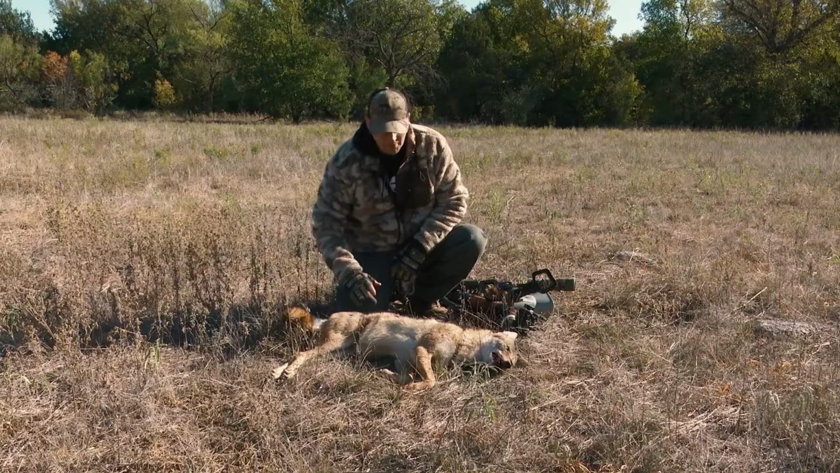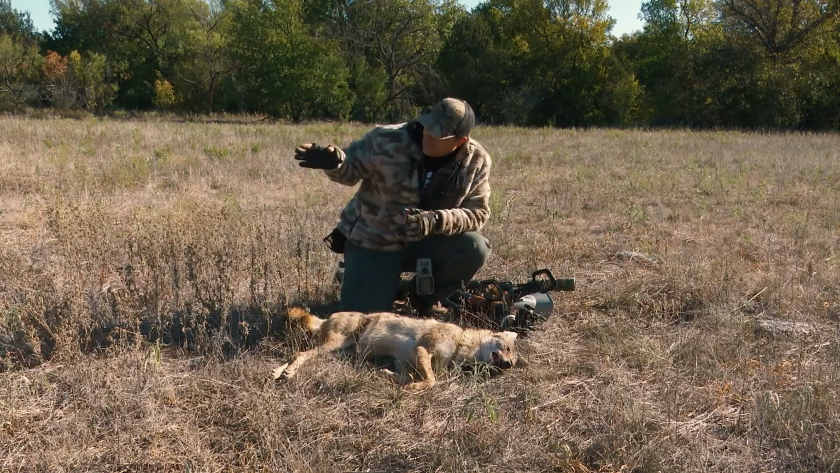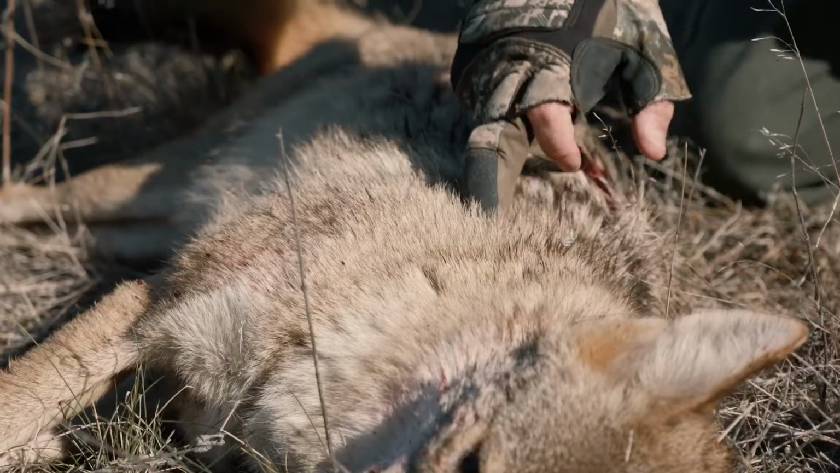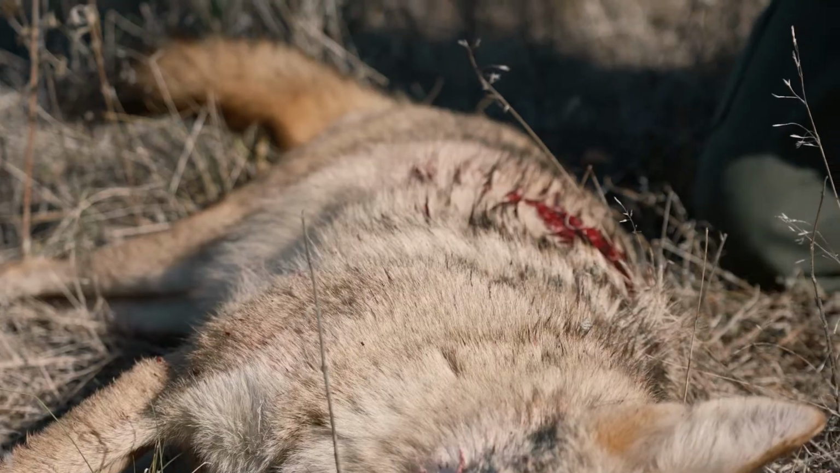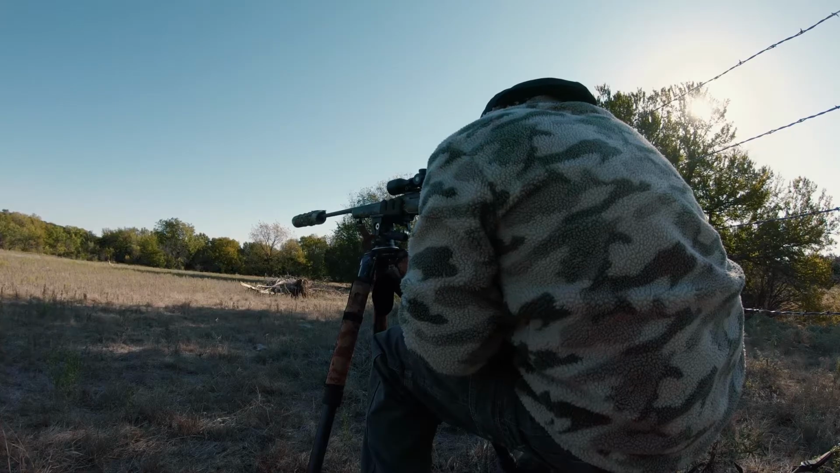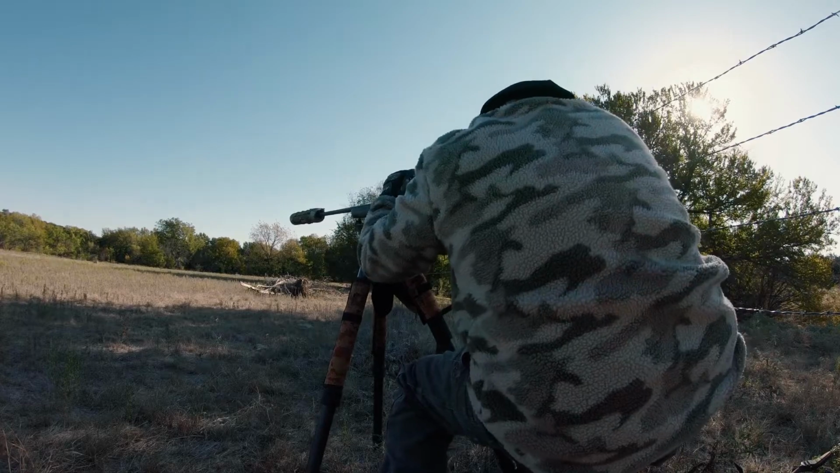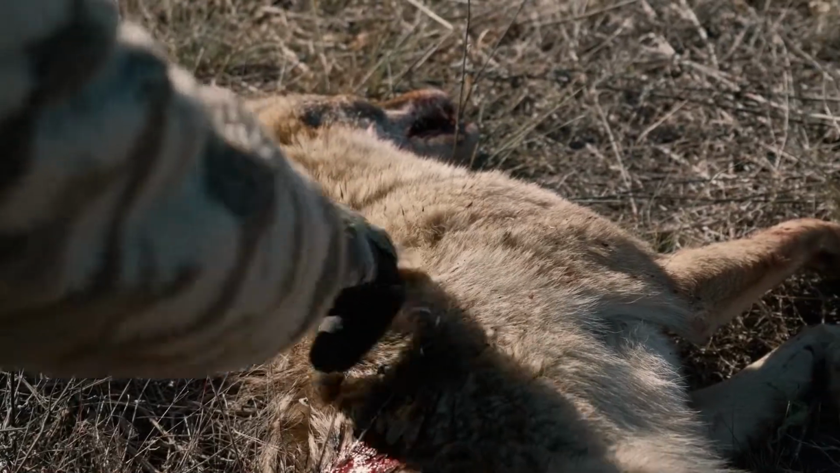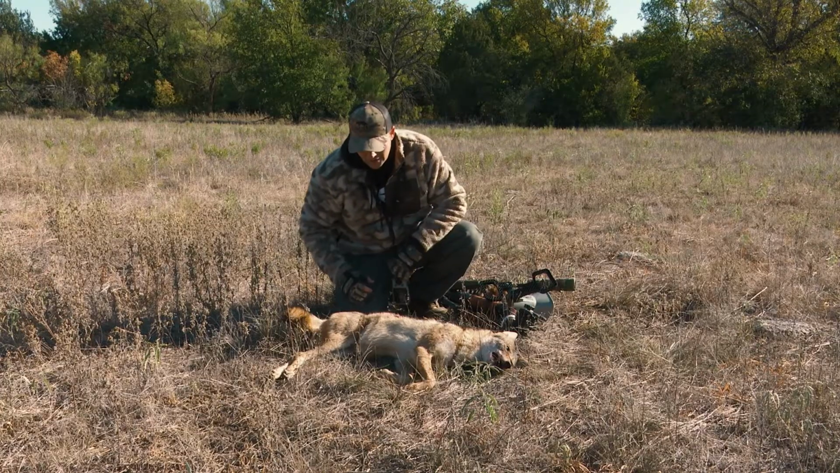It didn't give me the best shot. Like I said, when she came in, she was real far to my right, and I had to lean over and shoot. We always like to aim high shoulder. I'm shooting this Mossberg 22-250 with 55 grain VMAX, and typically, man, I anchor them. And this one, I hit her a little bit higher than I wanted to, but that was the only shot we had. She had busted us and she was gone. So I didn't have a choice. I had to get what I could get.